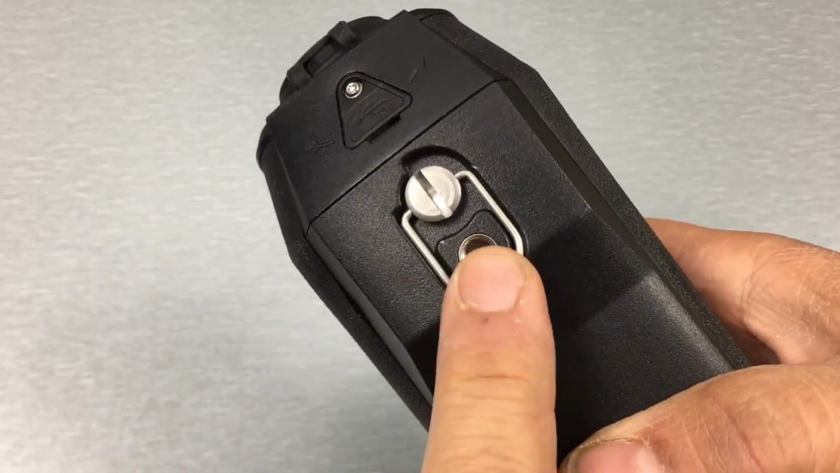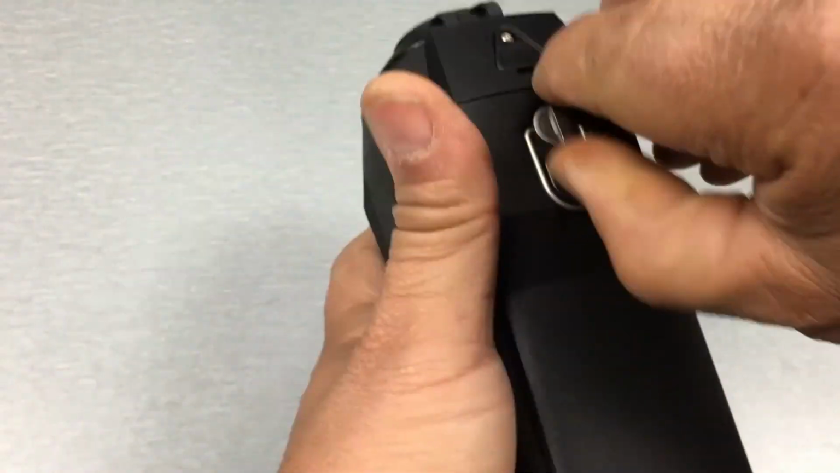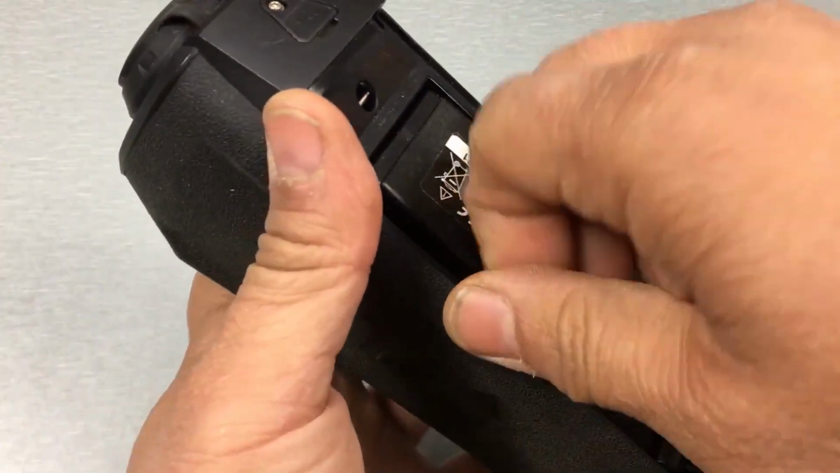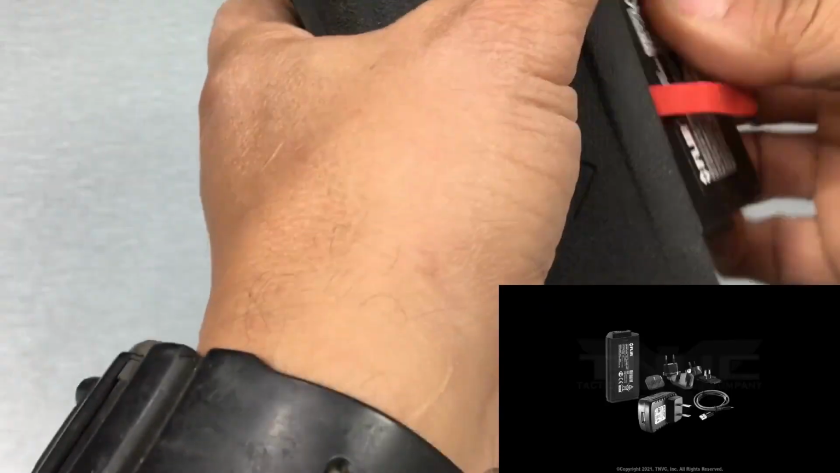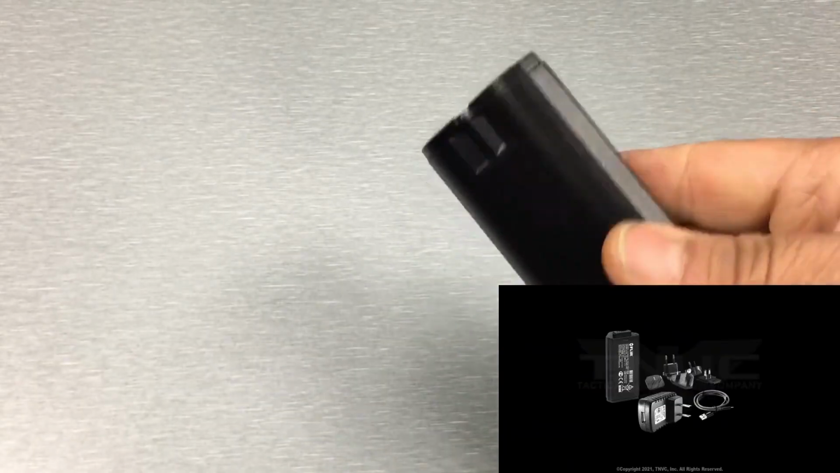Here on the bottom, you got your 1/4x20 camera thread. This is for going onto a tripod. And then this latch right here is how you access the battery compartment. And so in here, I've got the rechargeable battery kit. This is something I highly recommend. This gives you about 7 to 8 hours of runtime, if not longer.